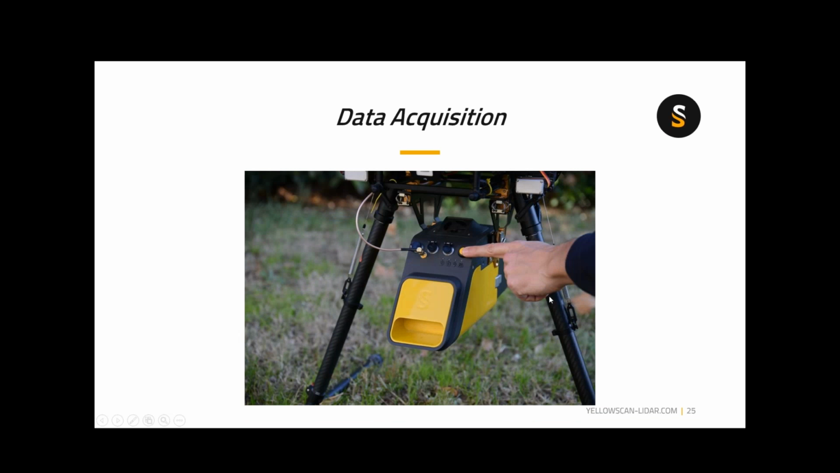cameras. The whole concept of our product line is to try to make LiDAR acquisition reasonably accessible to the average person out in the field. LiDAR is a complex technology, and LiDAR processing can be a complex process.